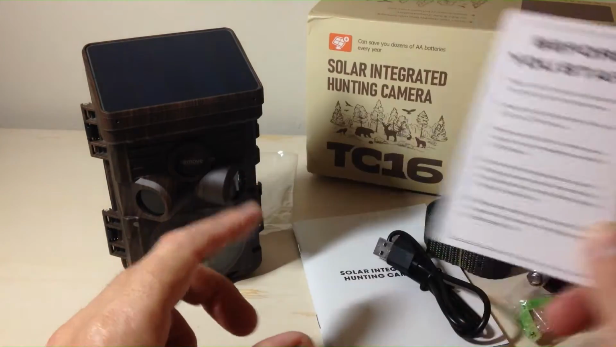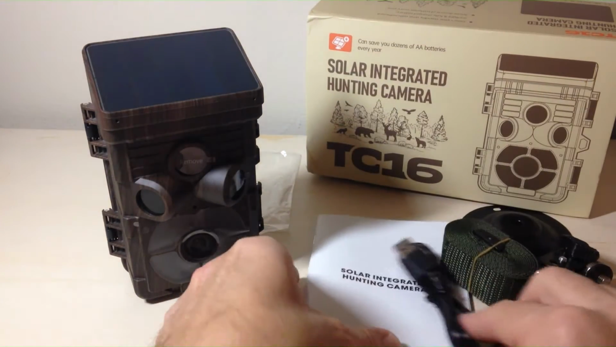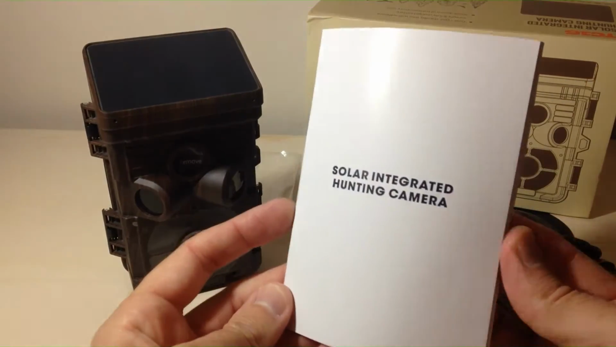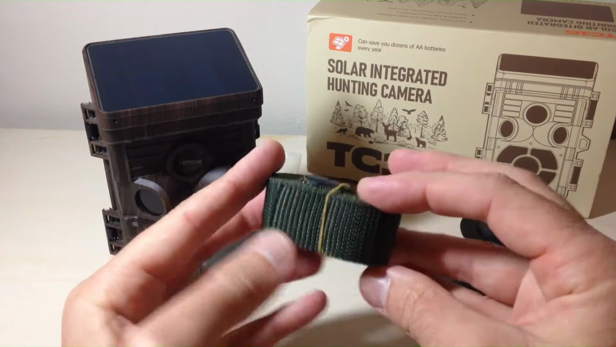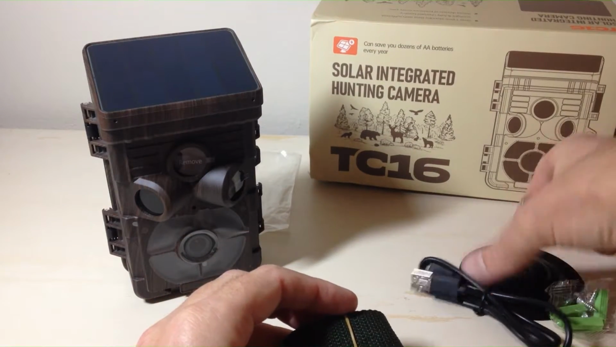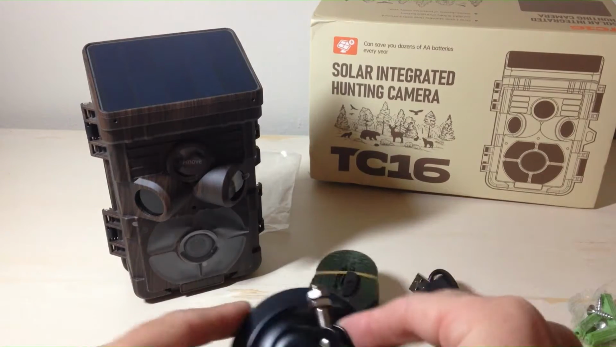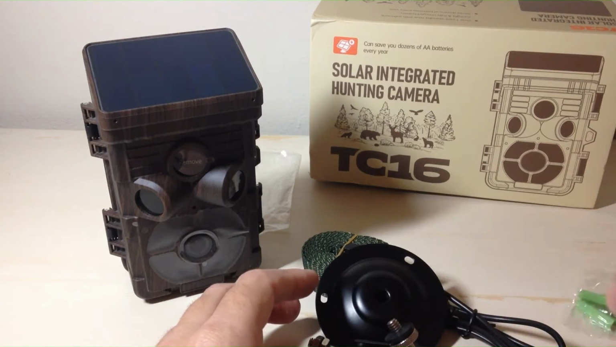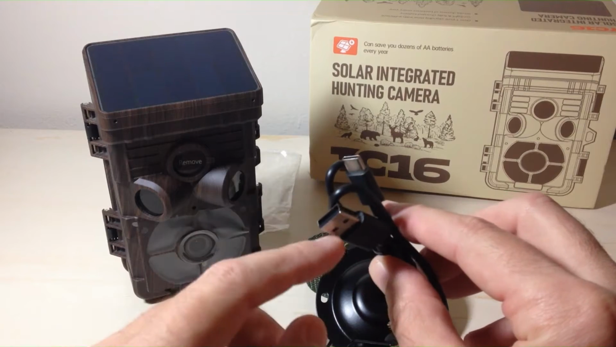A couple of things you get in here before you get started. It's basically just an information sheet about the best place to put the trail camera for ideal images and videos. You get an instruction manual, pretty standard stuff. A cloth strap that runs through the back of the camera, or they give you a metal mounting bracket if you wanted to use the metal mounting bracket. Some hardware screws, a USB Type-C charging cable. This is going to be important.